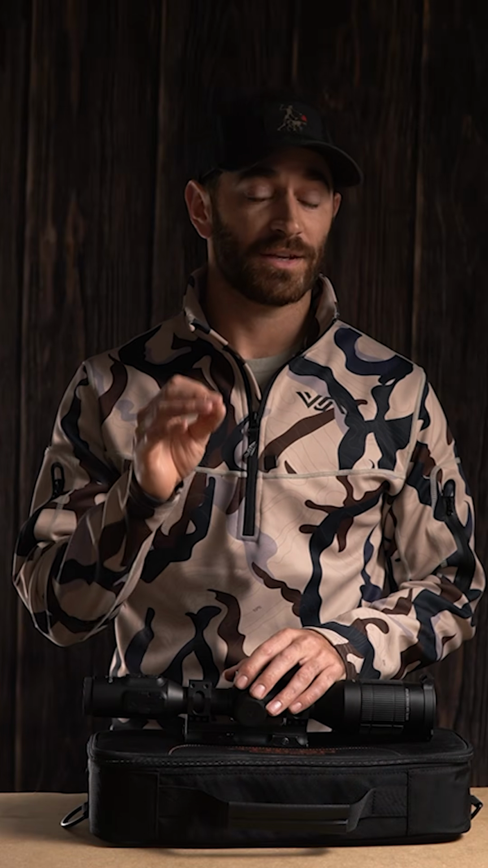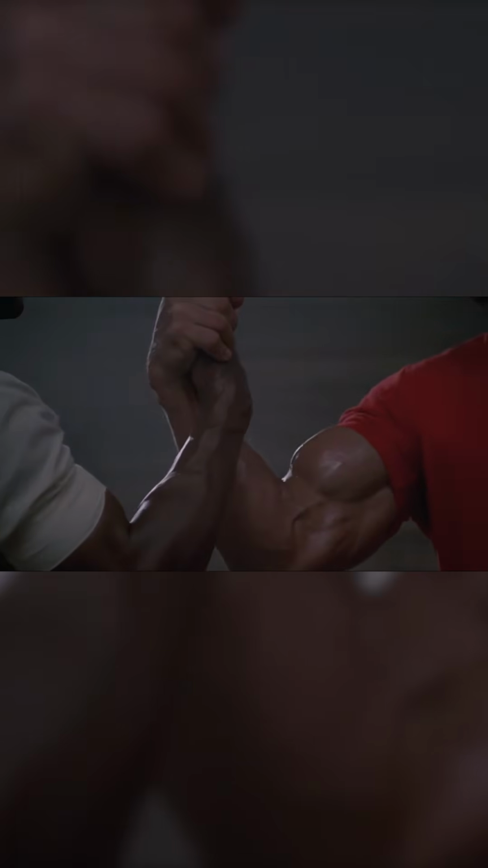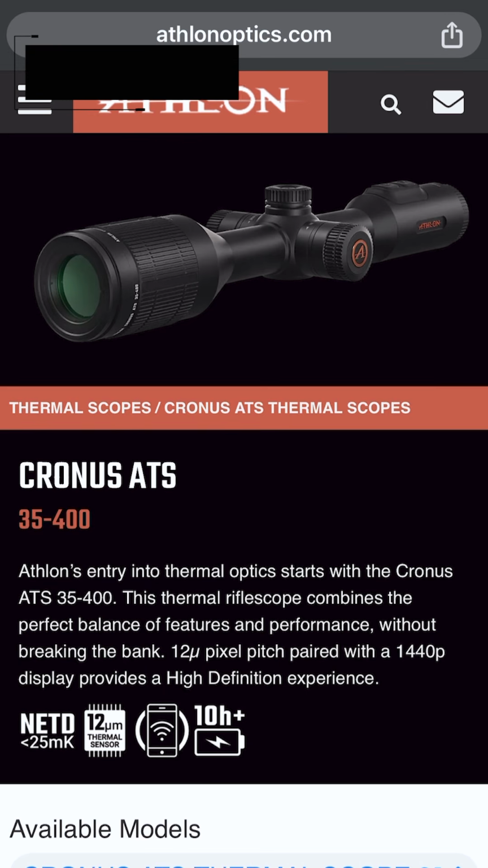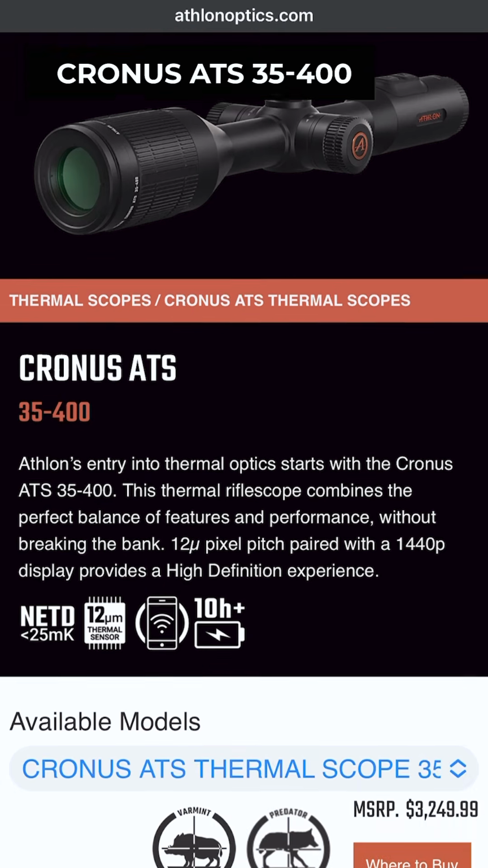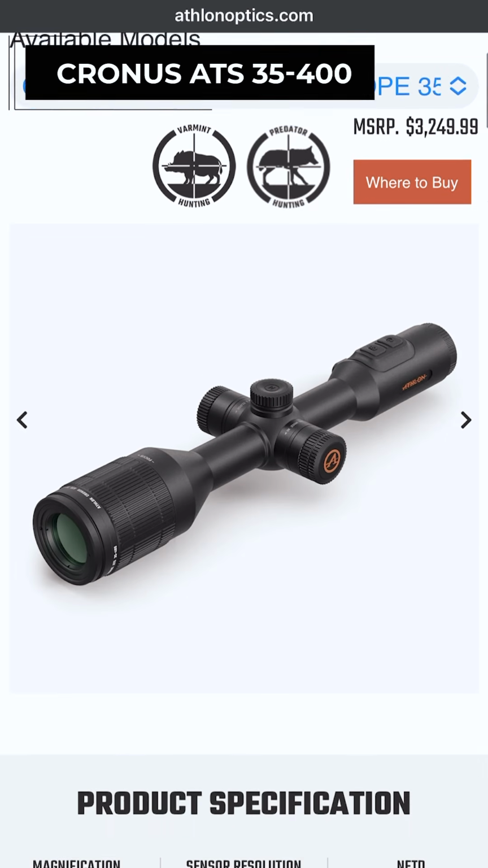So who is this thermal good for? Well, I think if you're a serious predator or varmint hunter, keyword being serious, or again, someone who wishes they had Arnold Schwarzenegger Predator vision, I think this thermal is for you. If you're looking for a more affordable thermal, then I would say check out Athlon's Cronus ATS 35 to 400 thermal. That will still give you some awesome nighttime capabilities and features at a lower cost.